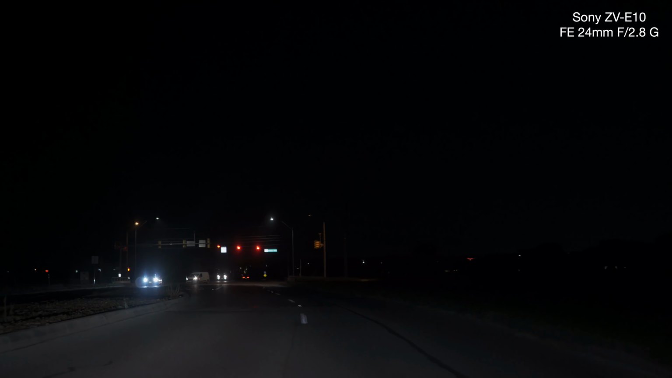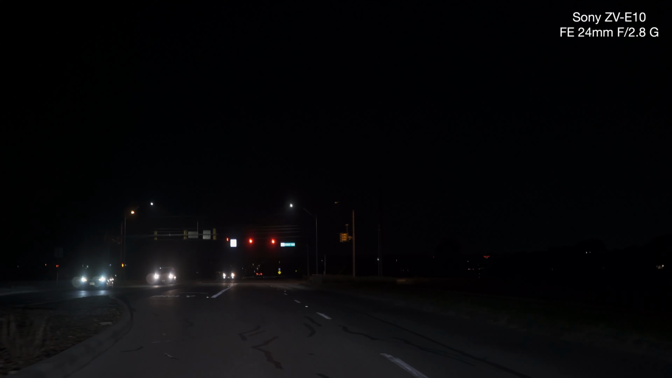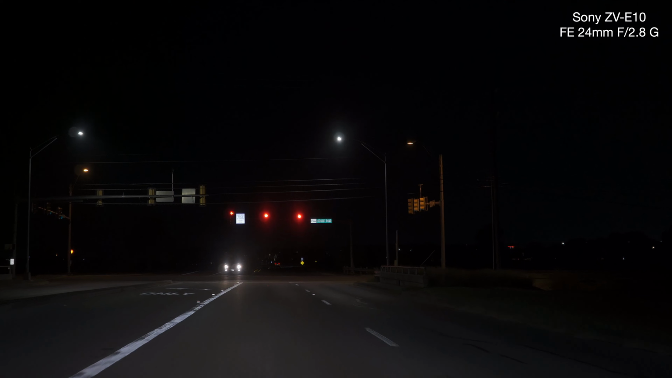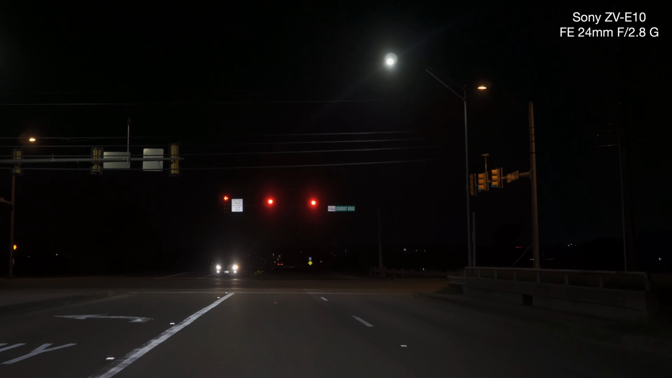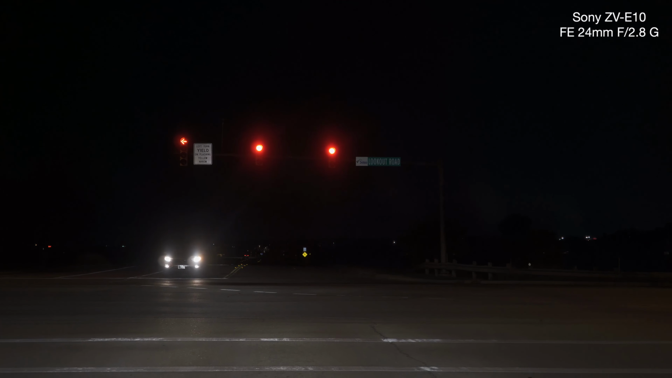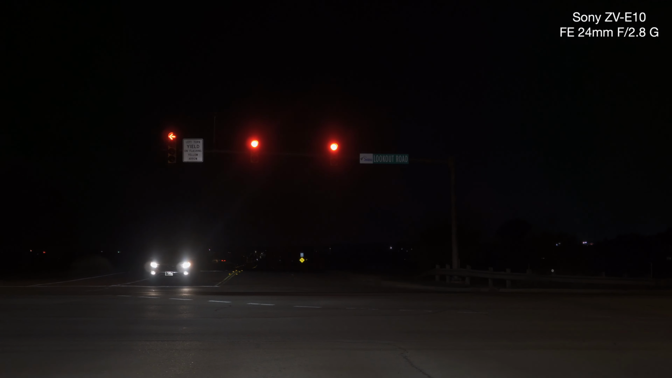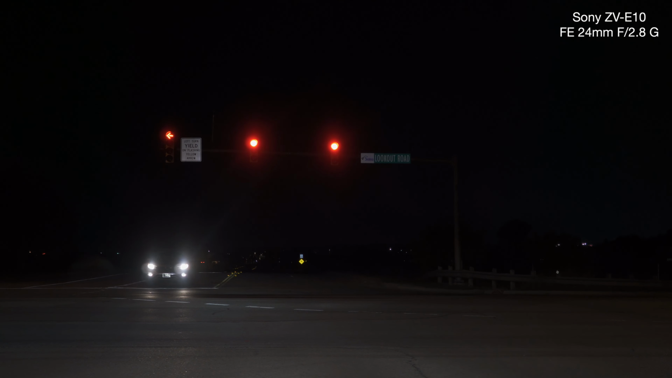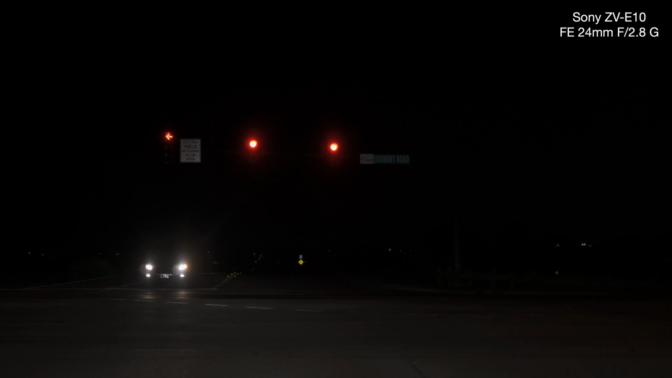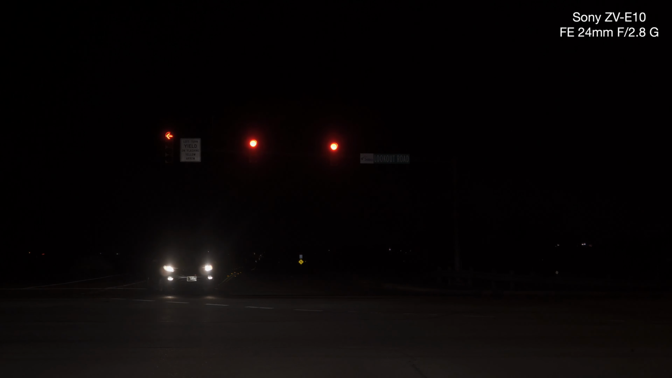Let's go with these lights. I'm going to go straight. That's a dark stretch of the road too. So it's looking good. 250, 200, 160. Let's go to 100.